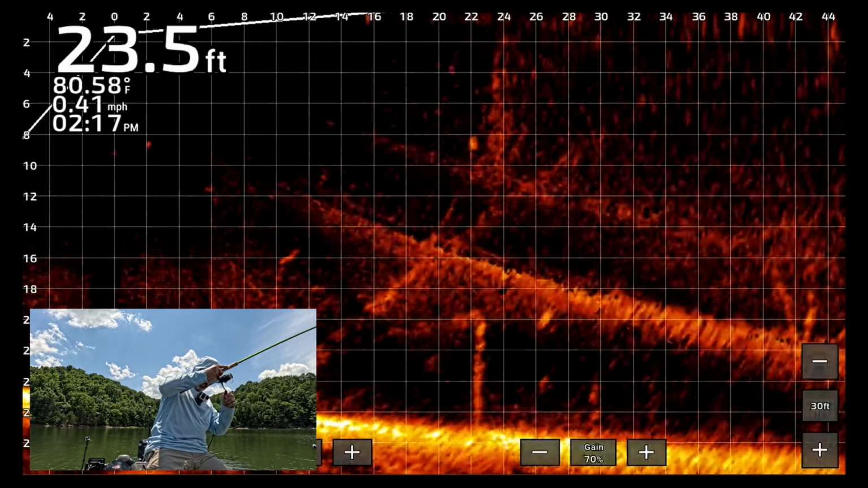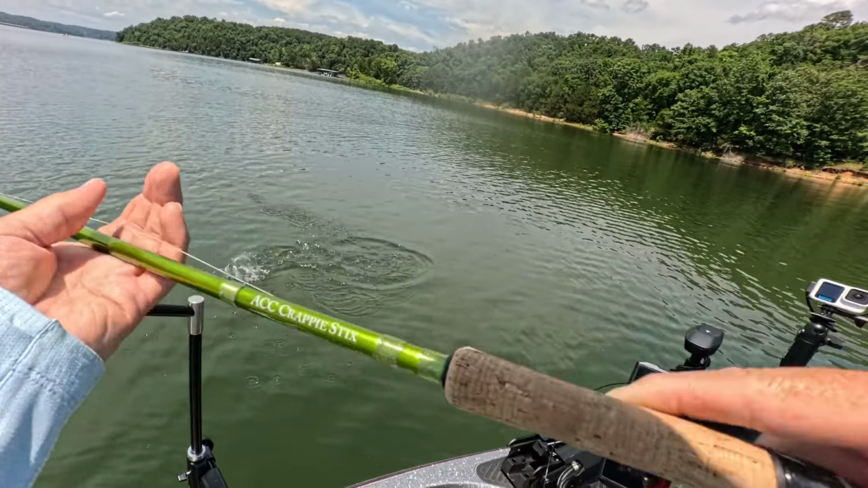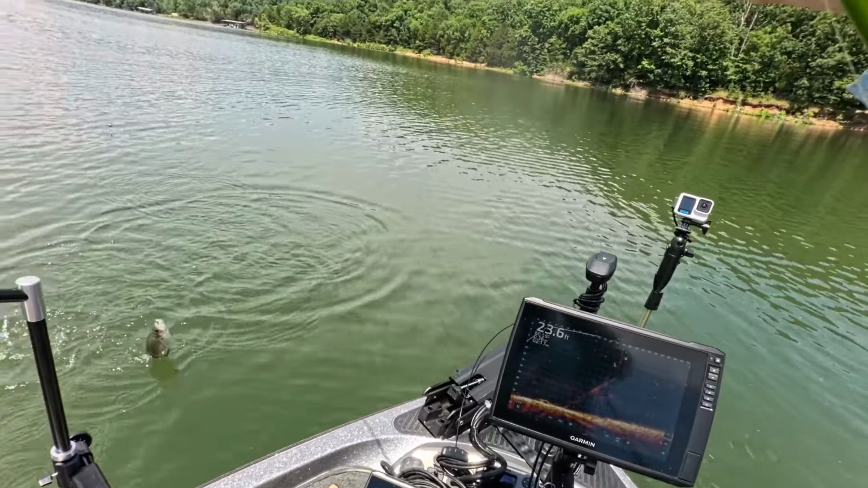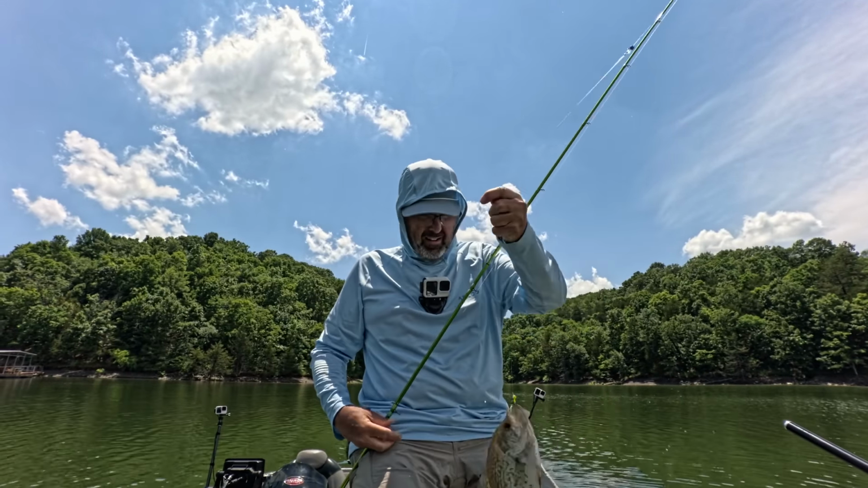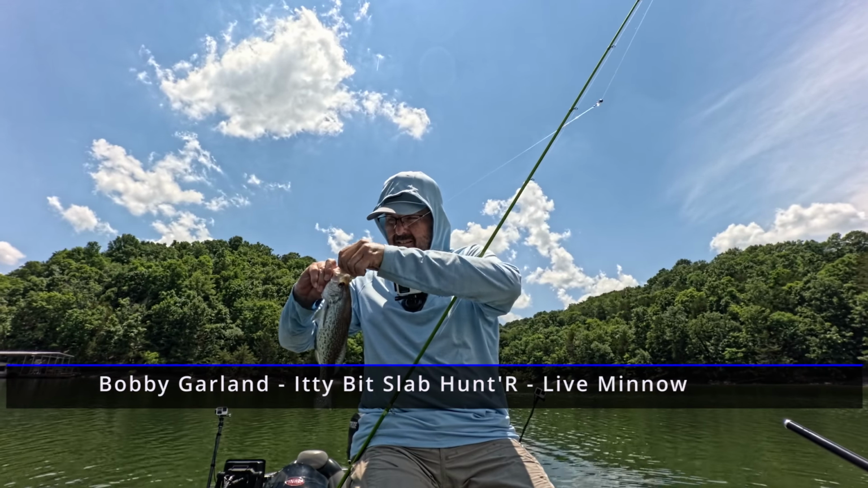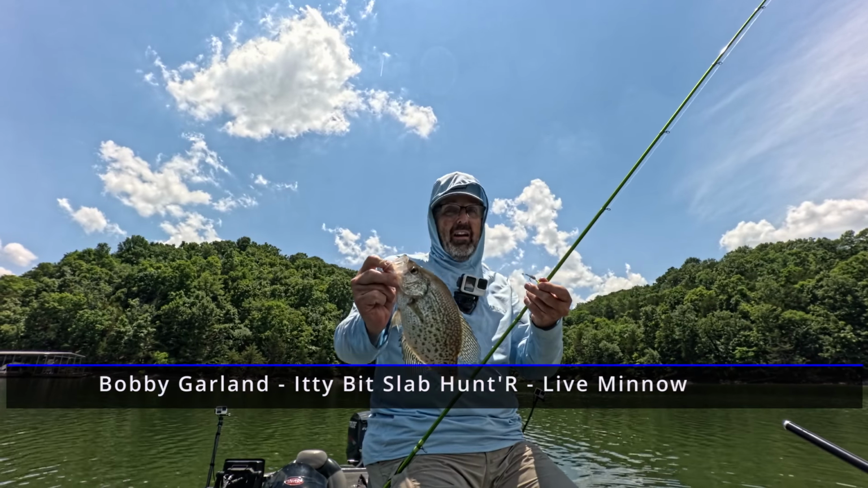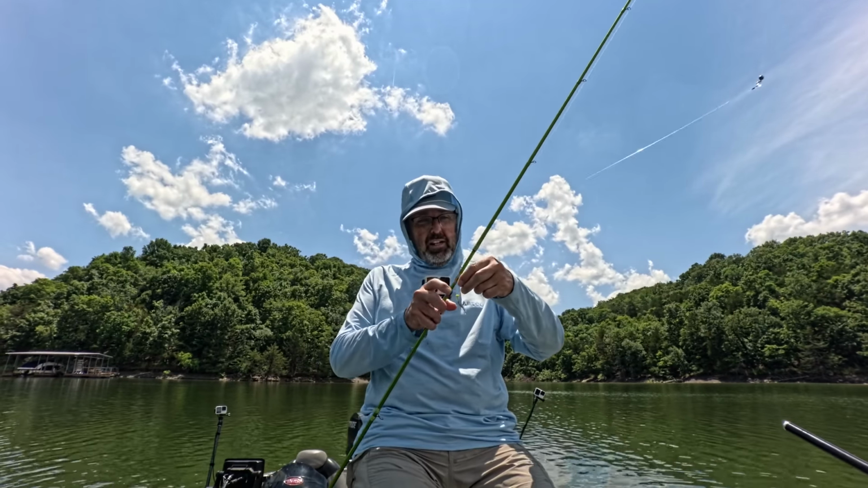There we go. They're down there. Bluegill are just up on top. I might have got a limit today if I'd been keeping these. Problem is I don't have time to clean them when I get home.